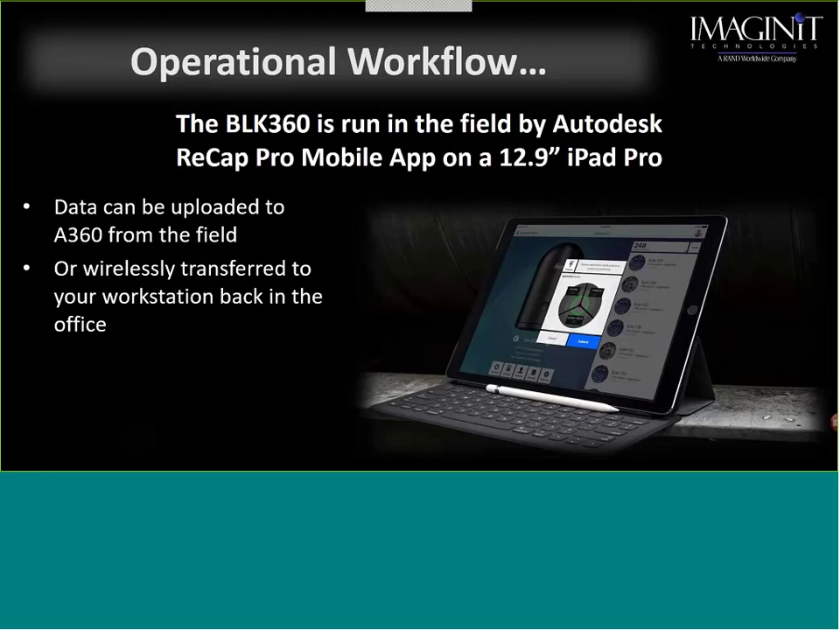That will require me to plug the iPad into your laptop, and then we will transfer that data via the Autodesk Recap app, which I will show you in a short bit.